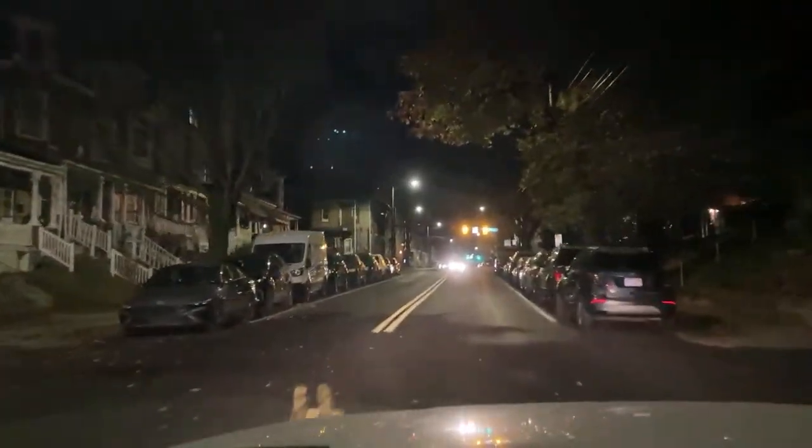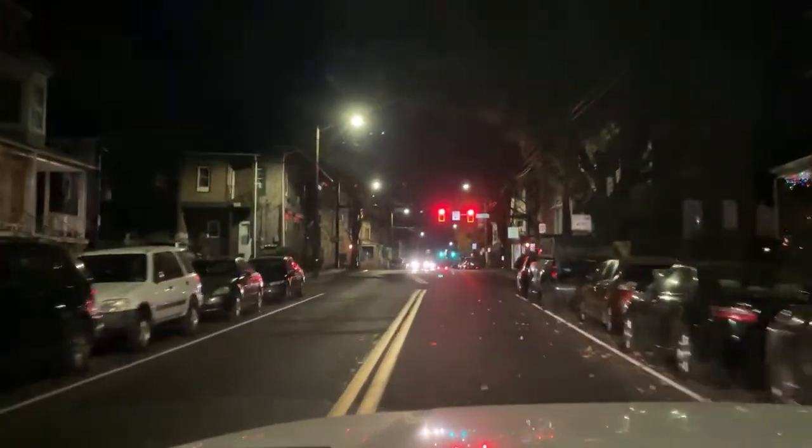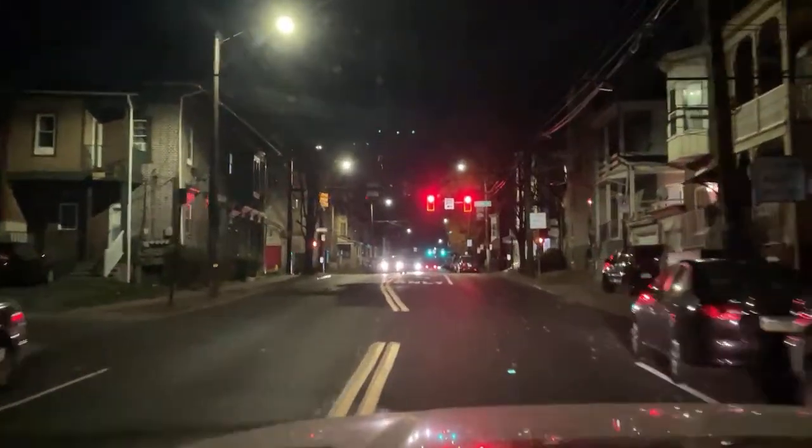Pretty slow night. We have a brush fire in Bucks County now, upper Bucks County. Very windy night, low 50s, upper 40s. I don't know. It's not a good night for a brush fire. It's very windy.